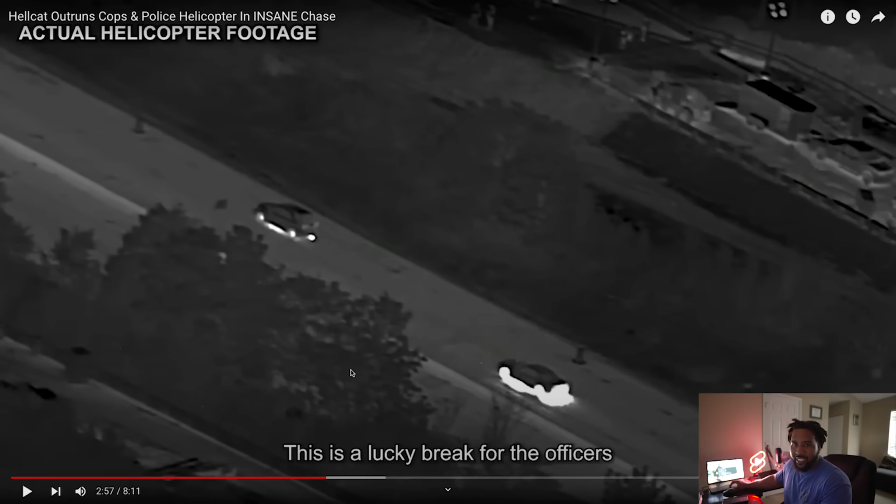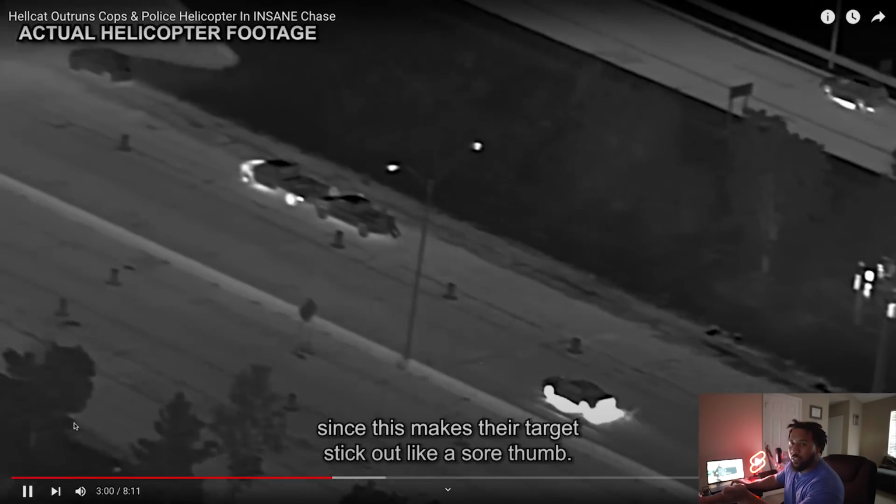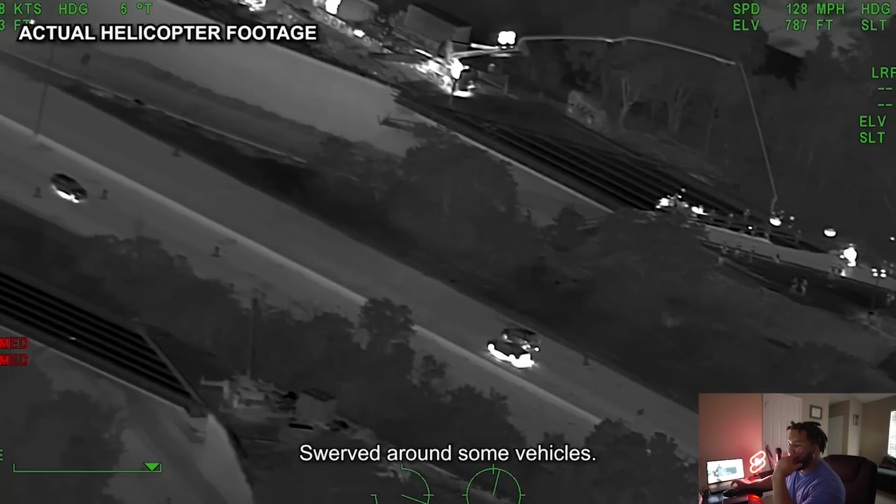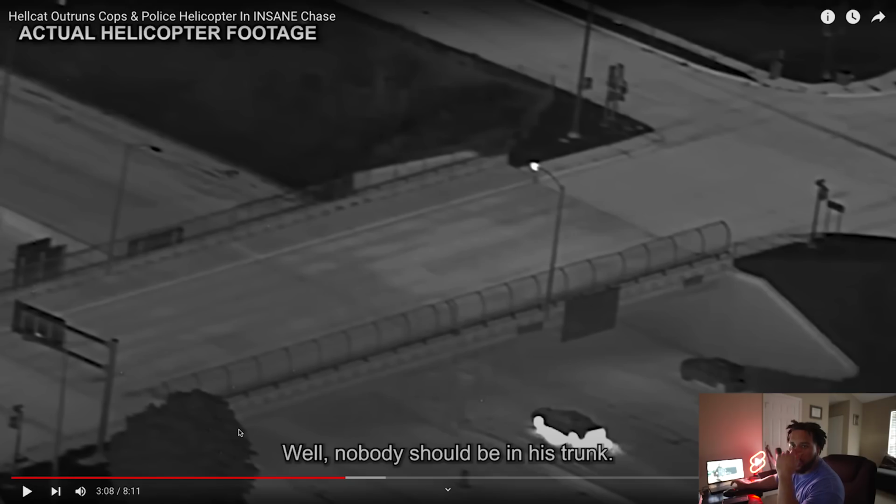And it was easy to pick this Challenger Hellcat up. Lucky break for the officers, since this makes their target stick out like a sore thumb. Sore thumb. Look at it. A little bit swerved around some vehicles, still driving extremely recklessly while you see no ground troopers near him at all.